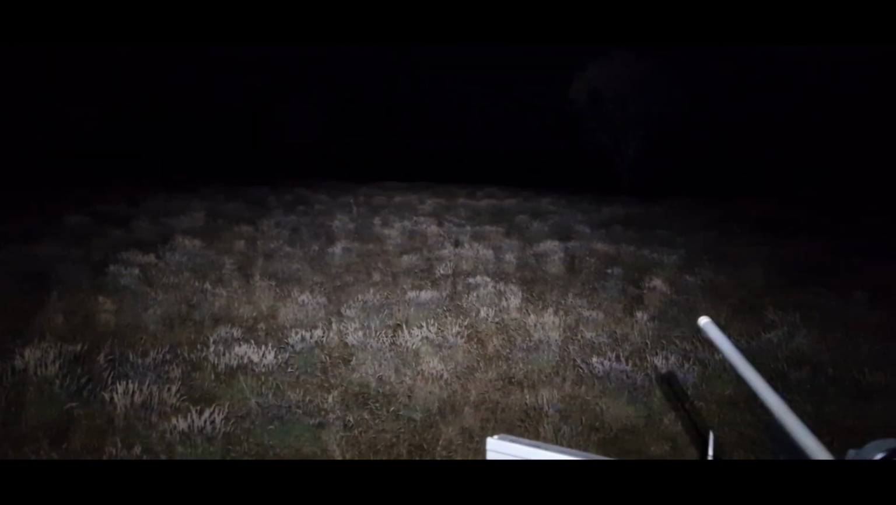There's a few kangaroos off in that direction that keep popping their heads up. But you can kind of see, it's a bit hard, but from that roo there, you can see the grass is quite long. When they duck down, they disappear into it. So if there's a fox walking around in here, there's a good chance I'll lose sight of him. So it's not great conditions in this paddock.